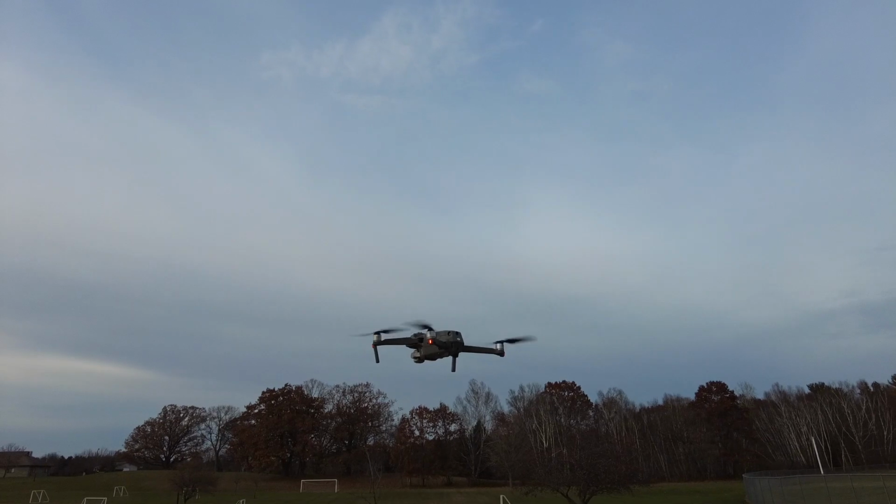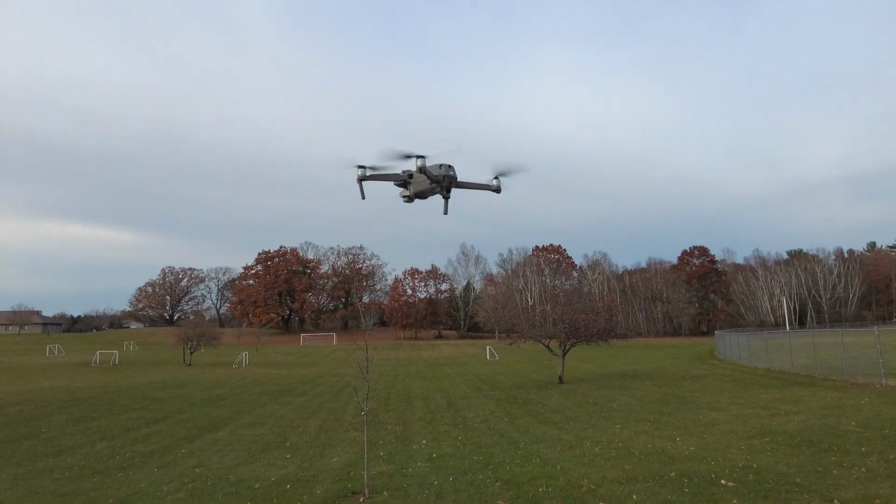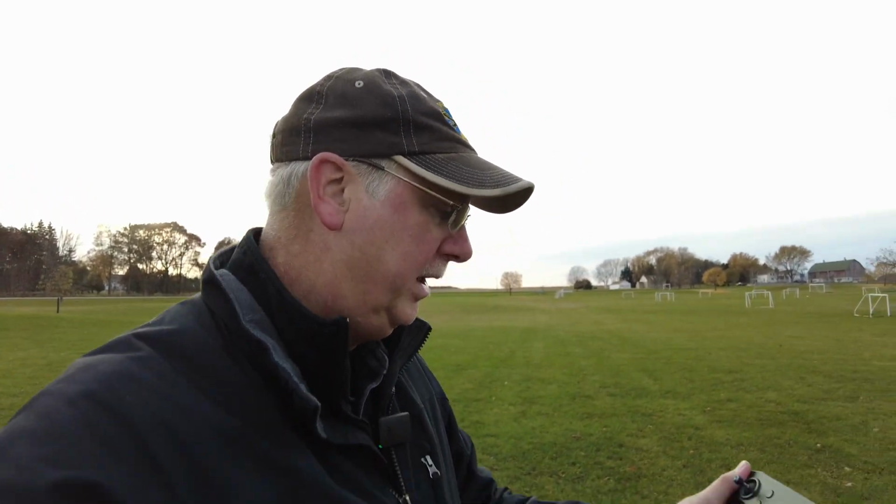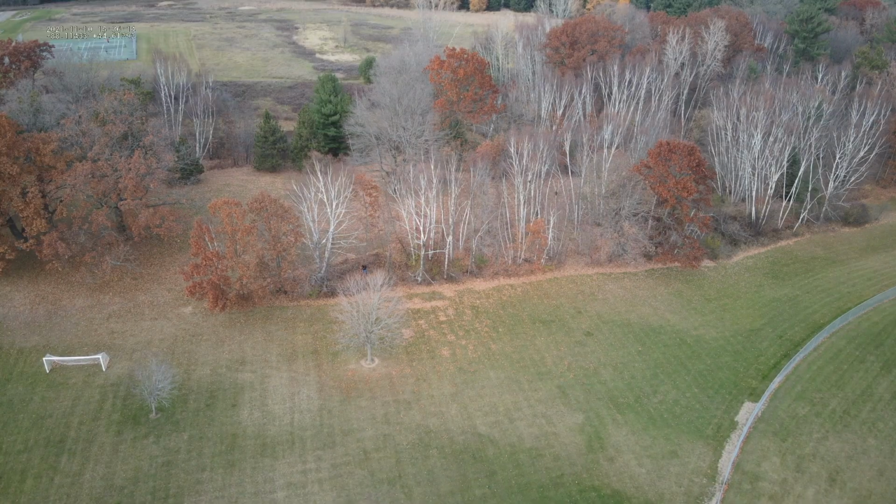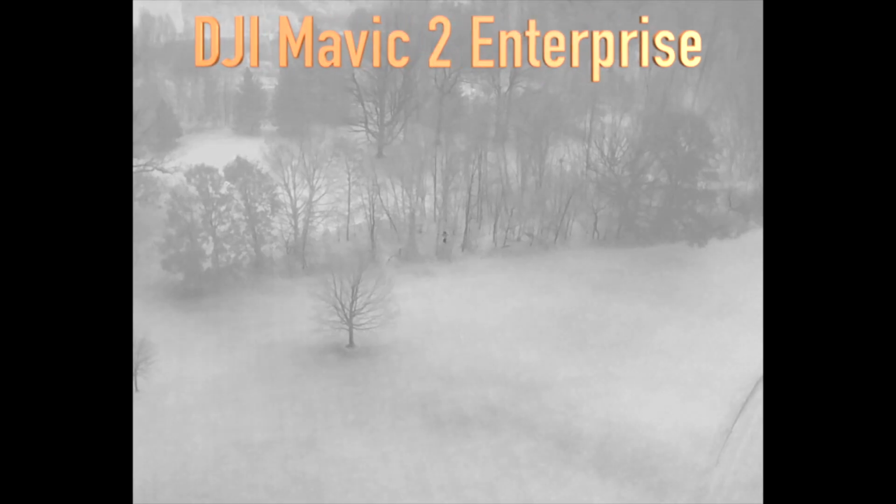All right, let's do the same test that we just did. We'll walk around in that woods out there. Okay, we had good luck with the Autel walking around inside the woods. Now we're flying the DJI Mavic 2 Enterprise 200 to 300 feet away. We'll search through a couple of different color palettes as we go here, just to give it a fair test.